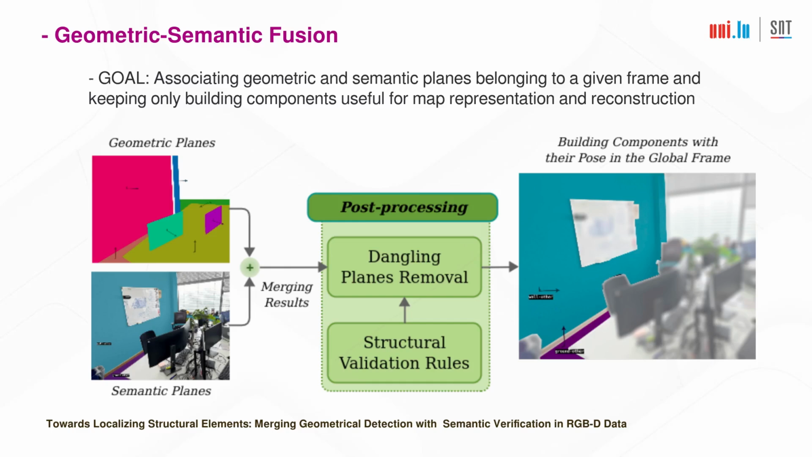However, they lack semantic information and can belong to any semantic entity with planar surfaces. Conversely, the planes determined by the semantic validator contain semantic labels belonging to specific building components but lack precise geometric equations. Hence, the final stage of the pipeline involves associating these two variants of planes belonging to a given frame captured at time t, enabling the validation of the geometric planes and assigning accurate semantic labels to them. This results in semantically validated frames containing geometrically accurate and semantically meaningful data.